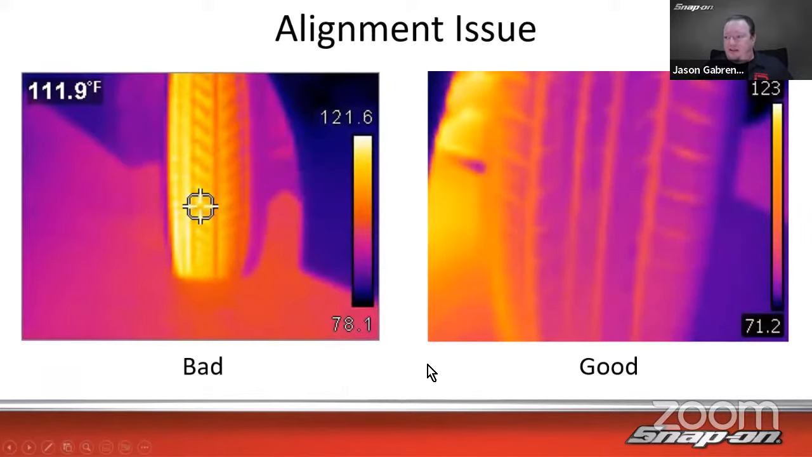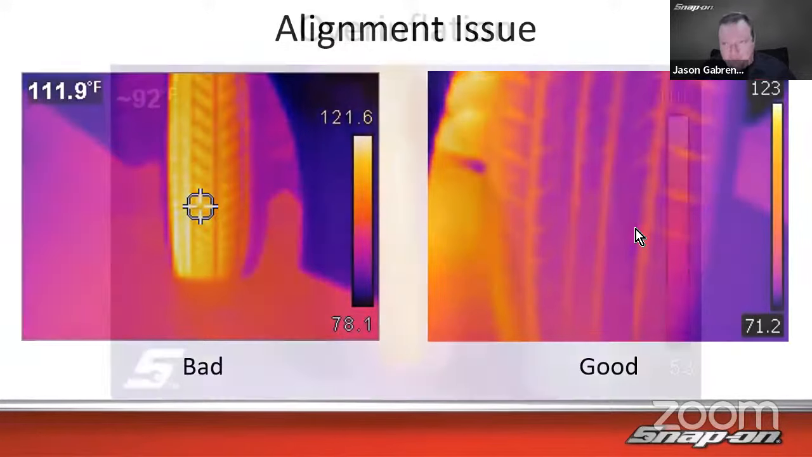Tires and brakes. I like this one too, because this gives us some good maintenance functions plus some other diagnostic capability. So we can see on this vehicle, alignment issue. There was way more friction on the outside of the tire than on the inside of the tire. So rubbing a little bit more on the outside. And then in this one, in the good example, we see it's fairly even across the board. So instead of it being real warmer on one side than the other, it's just kind of across the board doing what it should.